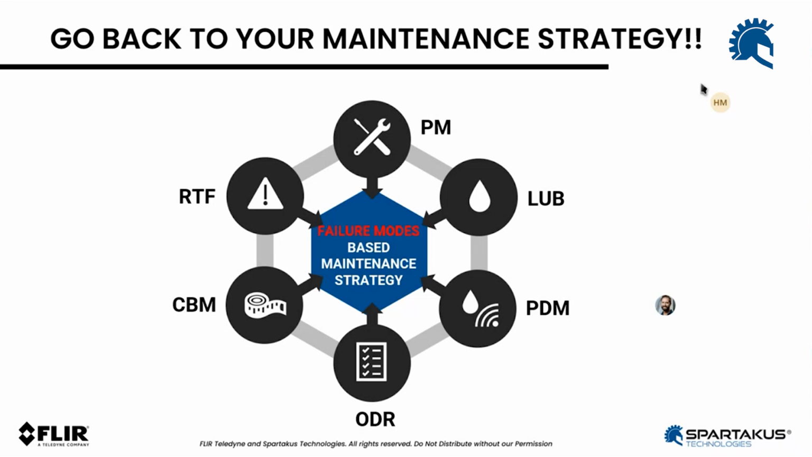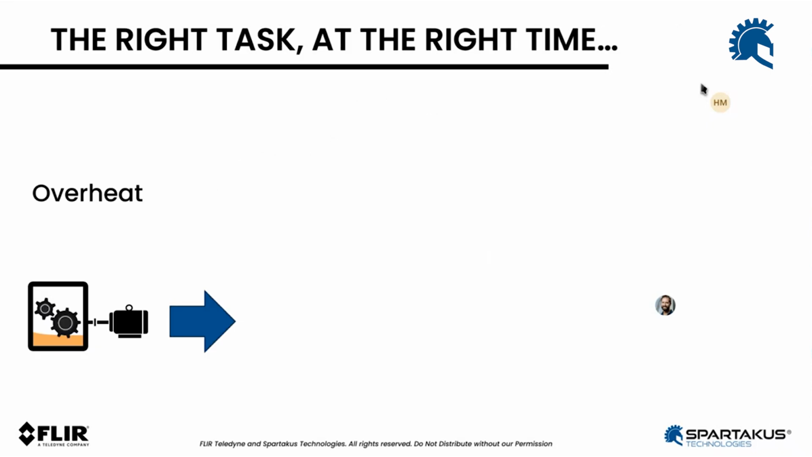We can also decide that for some piece of equipment, even though it's overheating, the risk is not worth the effort we're going to put in. Again, going back to the statement I made at the beginning of the presentation, it's to do the right task at the right time, the right way. So when it comes to overheating on a piece of equipment, I have a rotating equipment here.